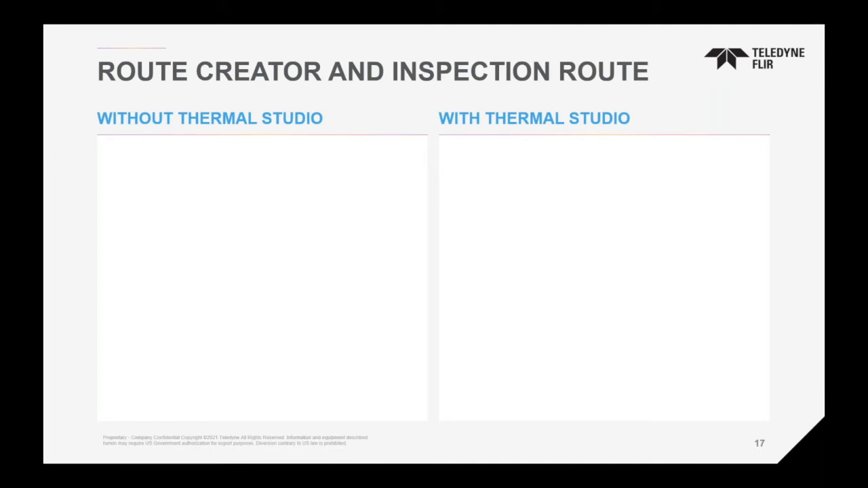So every time you captured an image, you would open up the table and say this image was captured in this location, this building, this floor, south side, north side, repeating the same comment over and over again to the image on the camera. Great method, but again, time consuming.